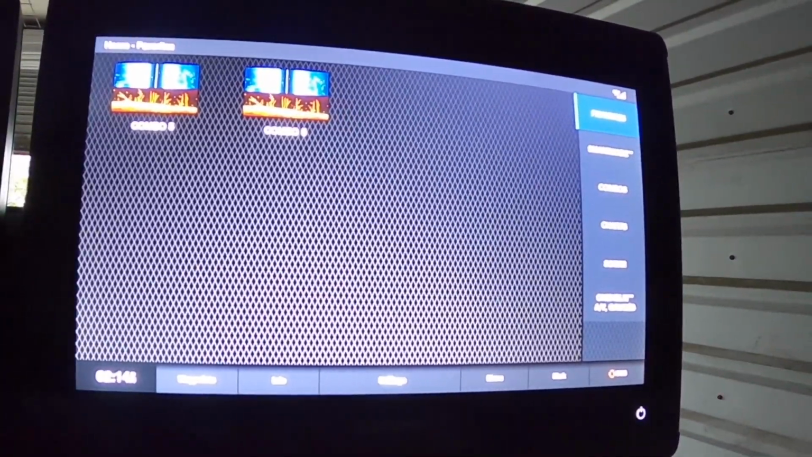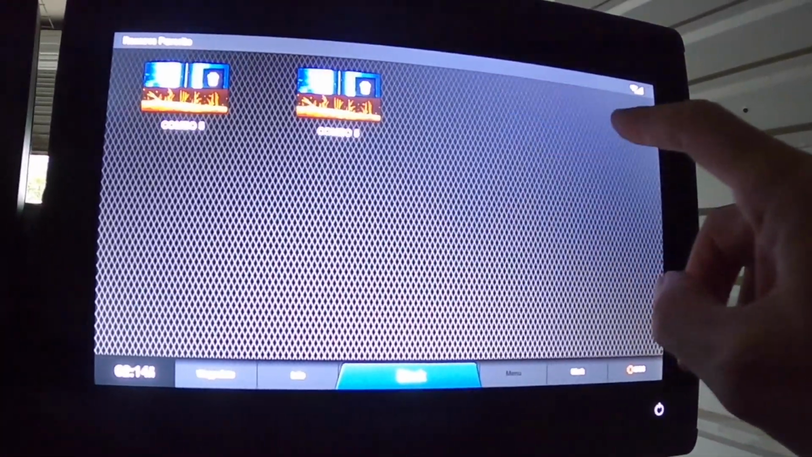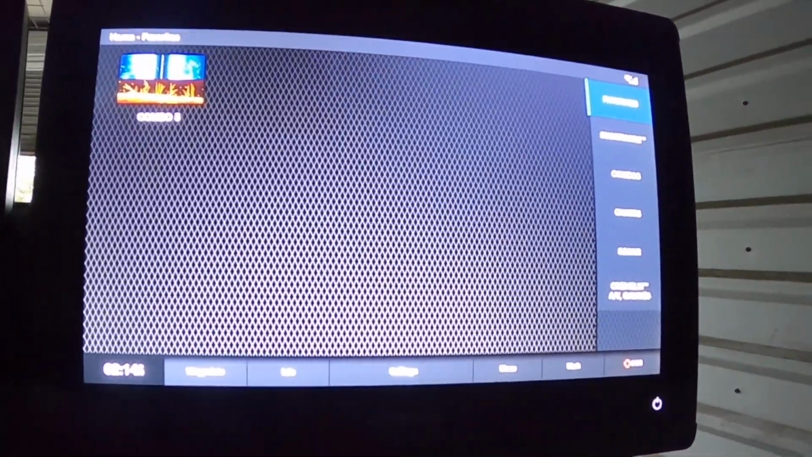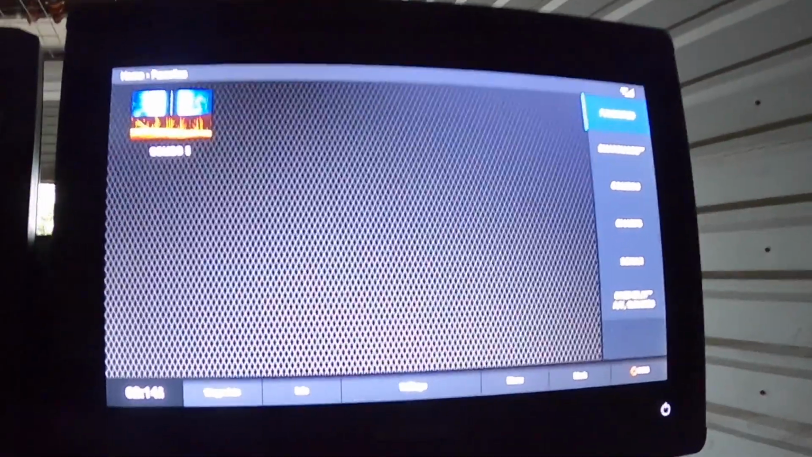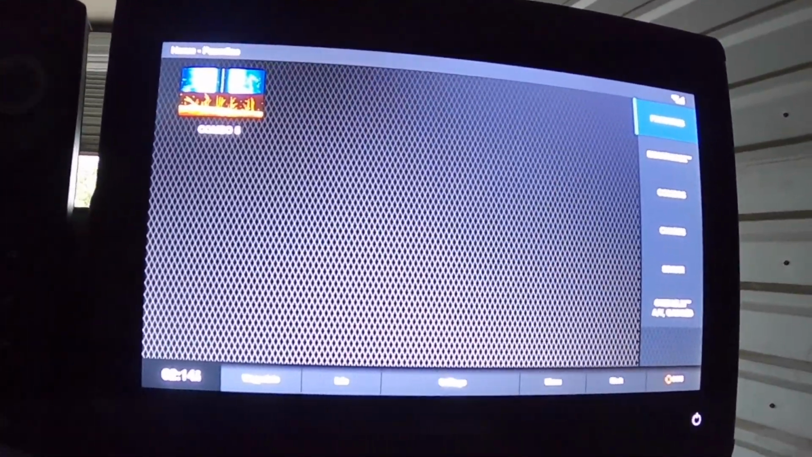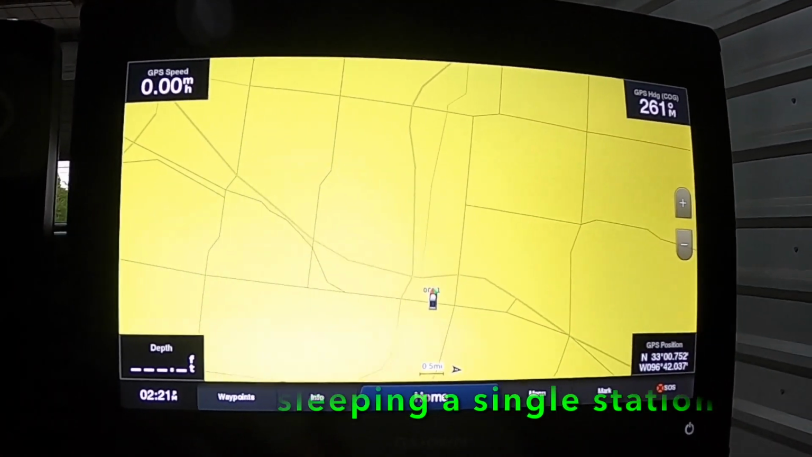So when I go to my favorite screen, there it is right there. Menu, remove a favorite. I've got 2 of the same thing on there. Yes, and it's gone now. Really, really simple to use. But again, a little counterintuitive based upon some of the stuff we've used on other units before if you're new to Garmin. Okay, a couple other little tips and tricks on your Garmin unit.